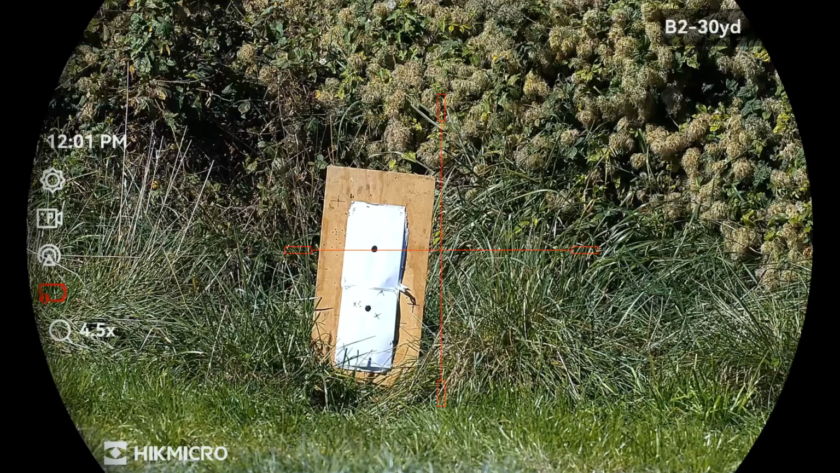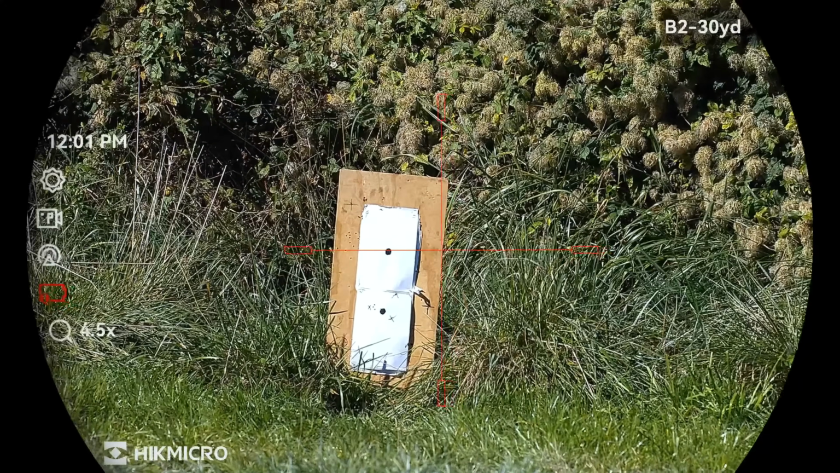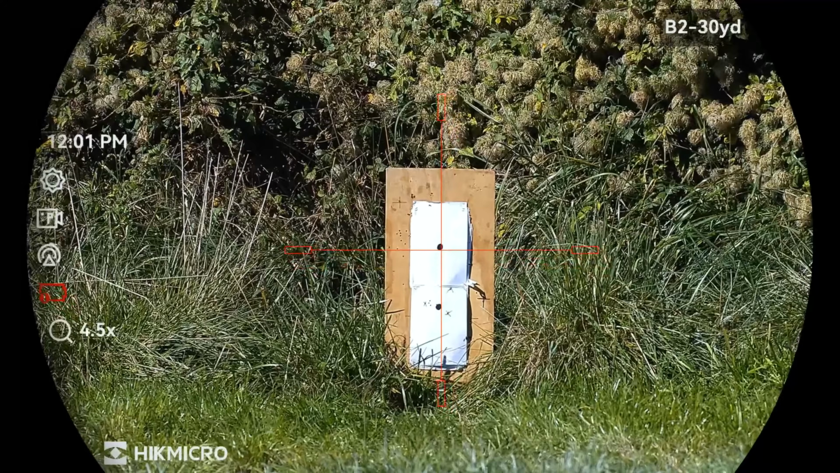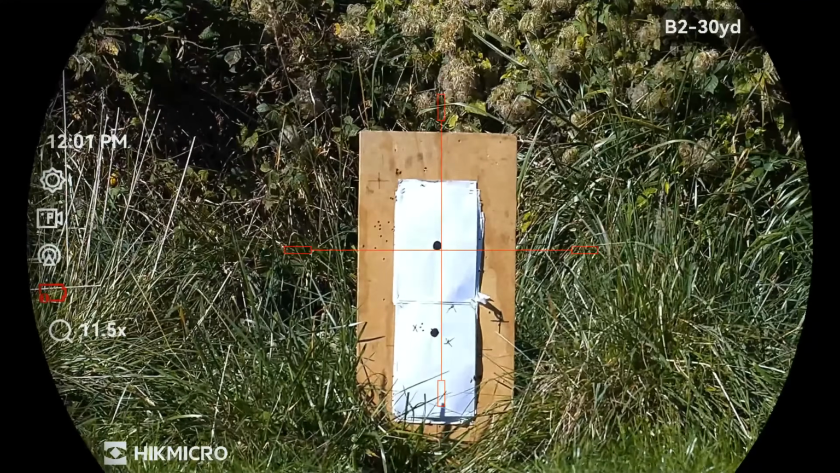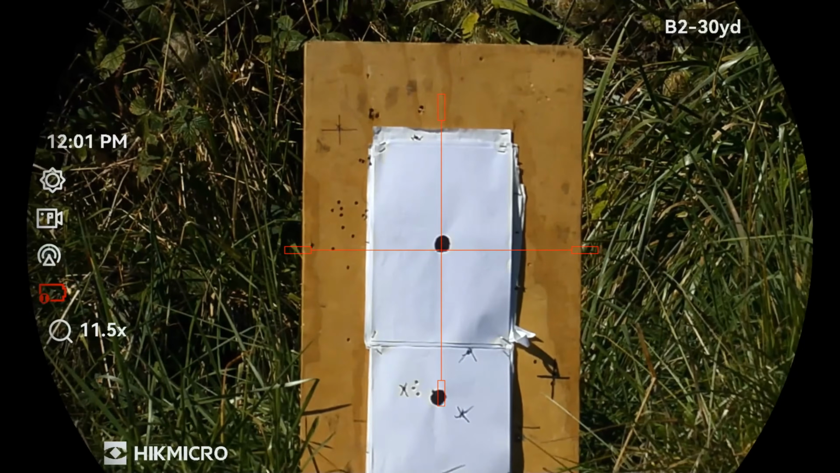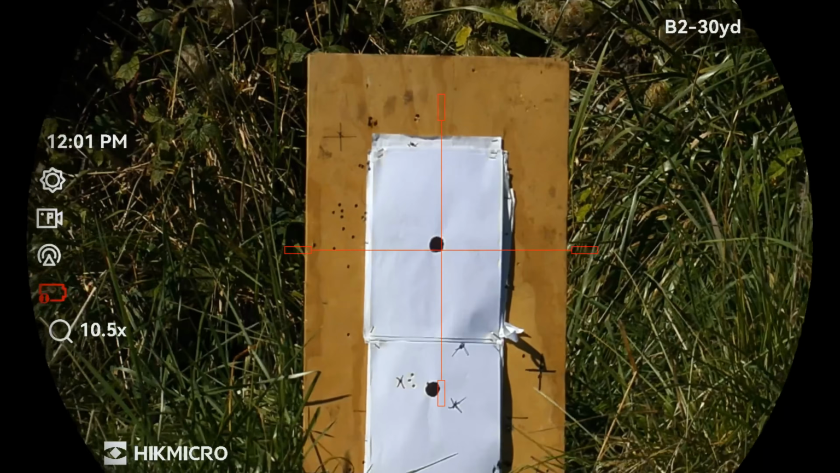Okay, so what you can see there is my crosshair. I'm a little bit low. You're probably not going to be able to see it unless I zoom in. You can just see the bottom of the black dot has got a couple of holes, and that's my shot placement. So I want to lift it up a little bit.